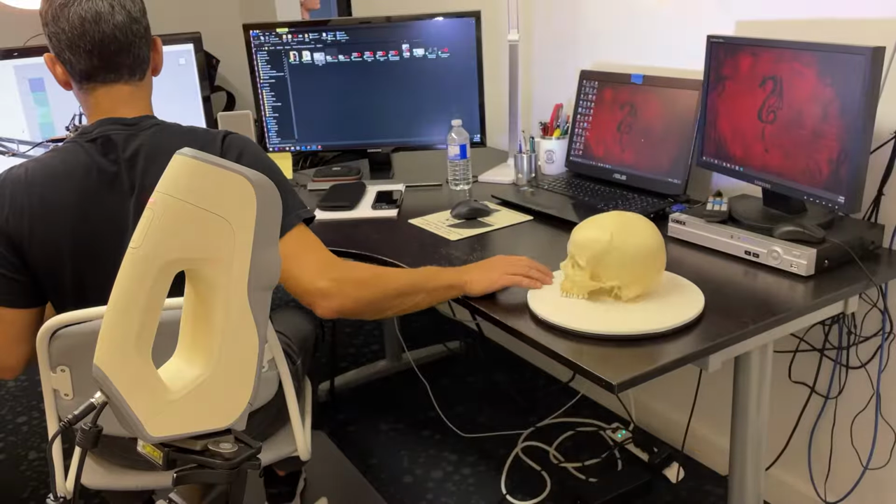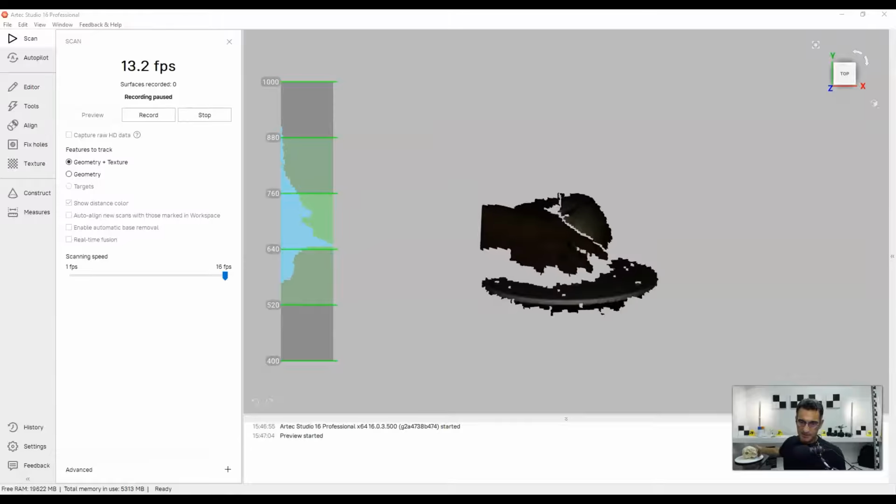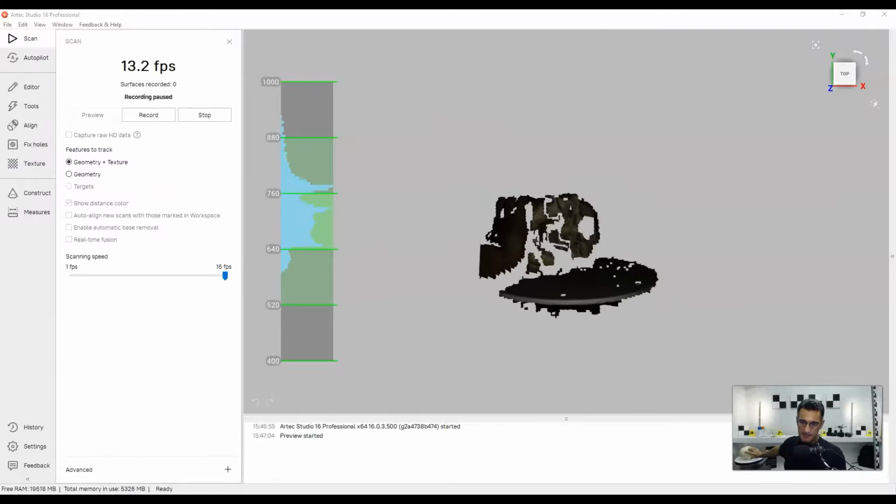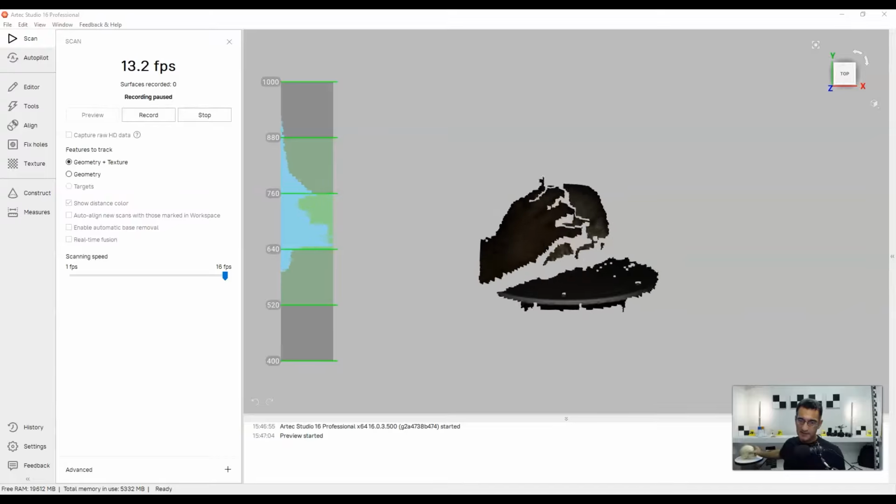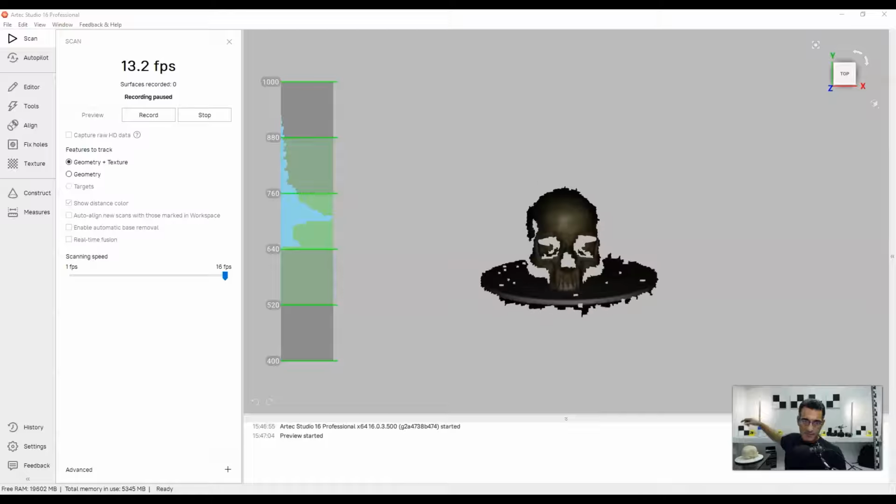So I'm going to be doing one like this. I'm going to be doing one up on the side, okay? So I'll put it up on its side and rotate it around. I'm going to do the other side like this, and then finally I'm going to put it back up sort of like normal like this, but I'm going to scan from a position that's higher up so I can get the top of the skull.